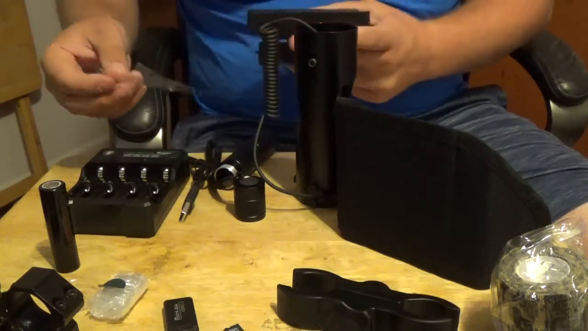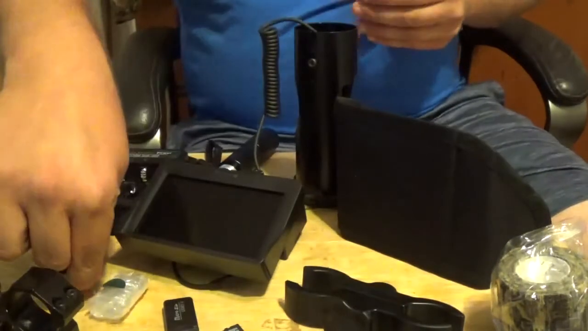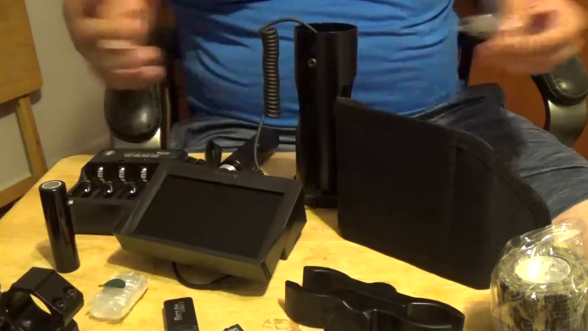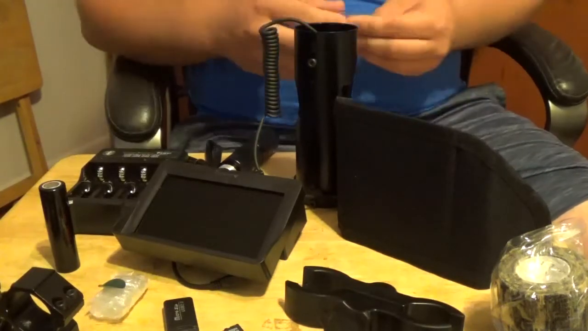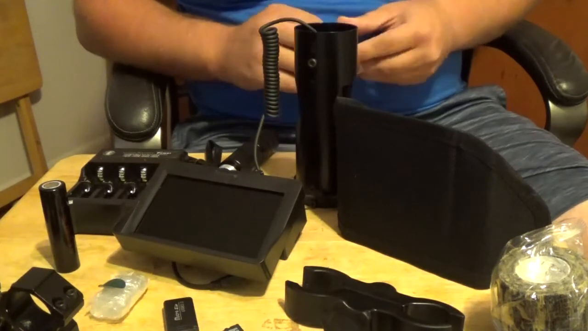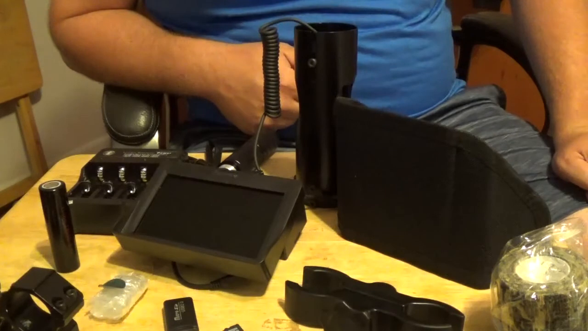how it works. I had a little film over the screen there, but I'm going to try to do the next part of the video, me putting all this together and putting it on my gun. Not 100% sure if that's what I'm going to do, but I'm going to try to do that.